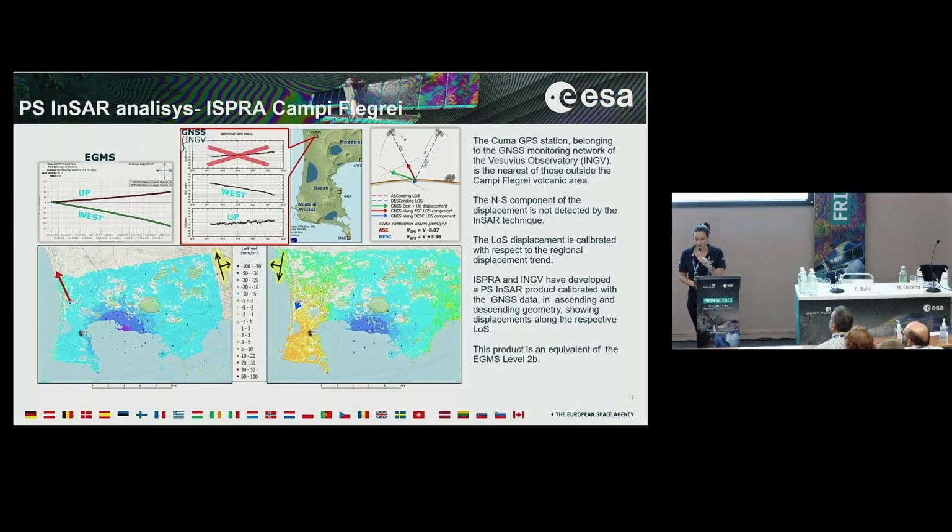Sentinel-1 data, and the first step was the comparison with the GNSS monitoring network. We selected the Kuma station since it was the only one located outside the caldera, and the projection of the real and absolute movement recorded at the Kuma station shows an overall movement of the Phlegrean area, and it seems to be rising towards the ascending geometry and tilting to the descending one.